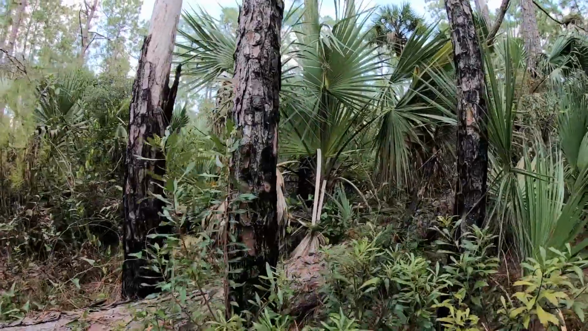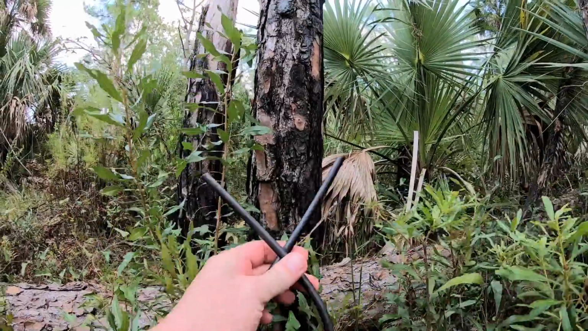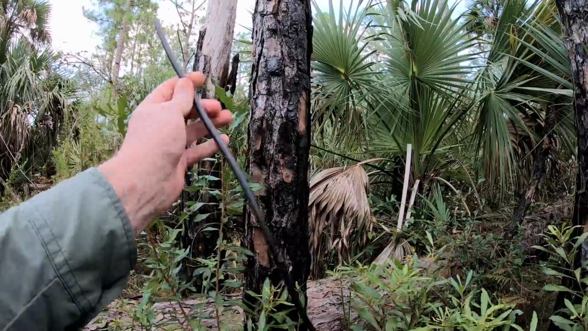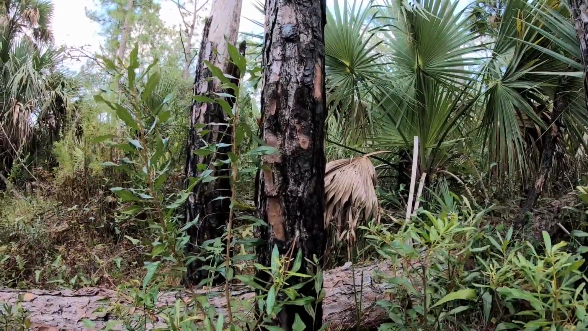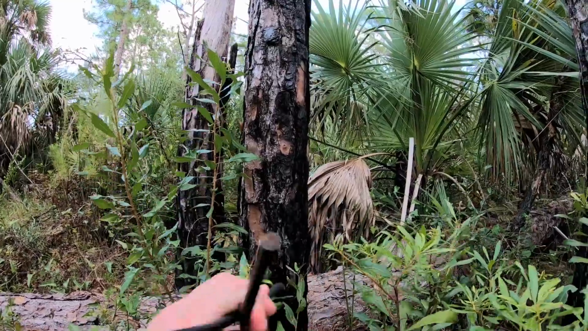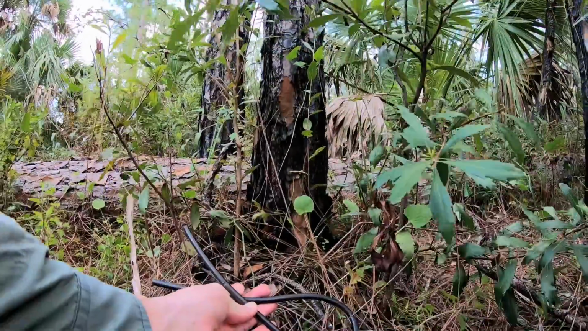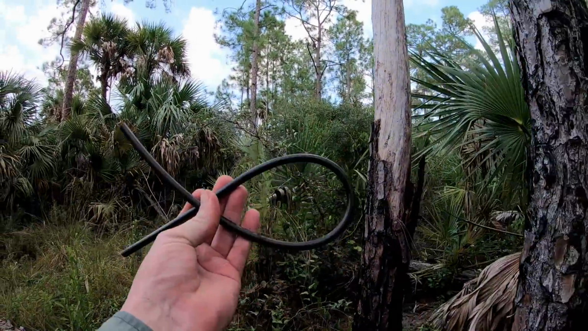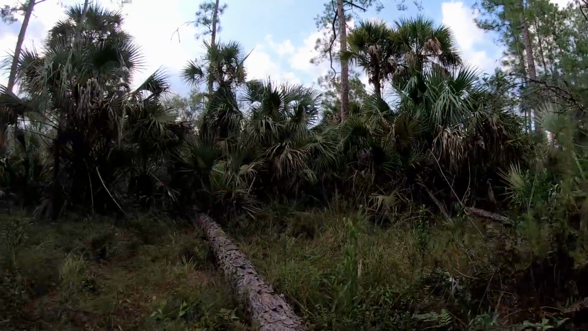Another time when I was in here looking around, I found a piece of the python lock that I used to strap the cameras to the tree. And you can see right where they cut it with the bolt cutters. And it was at the base of the tree right here. So not only are they trail camera thieves, but they're litter bugs as well. And I don't appreciate that either.